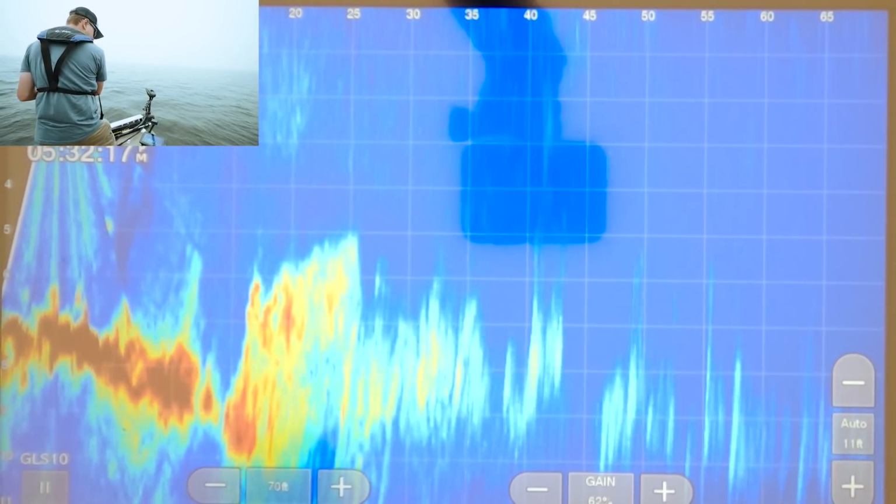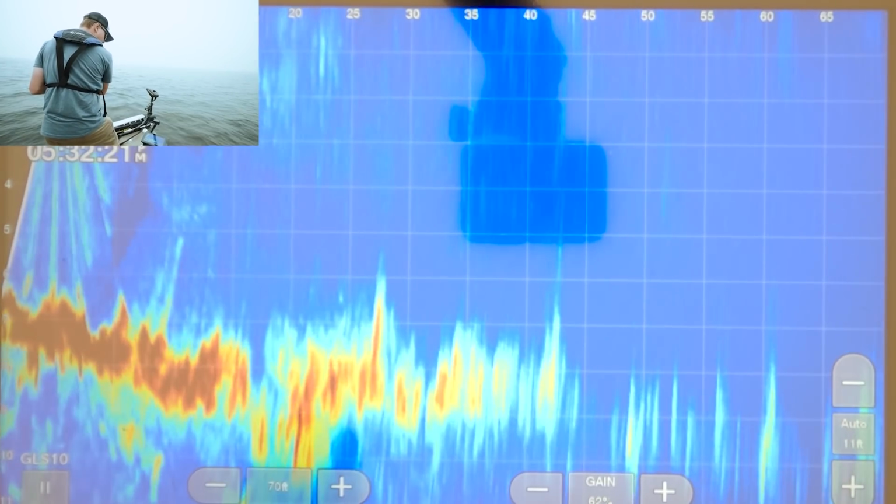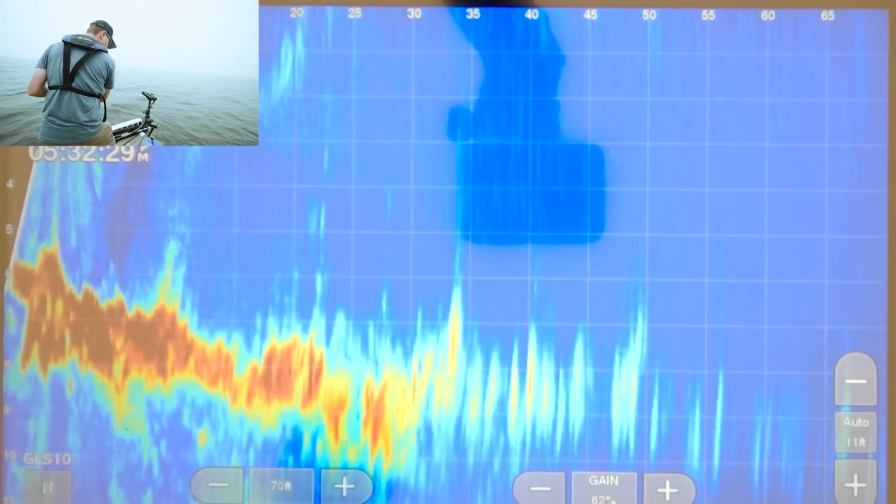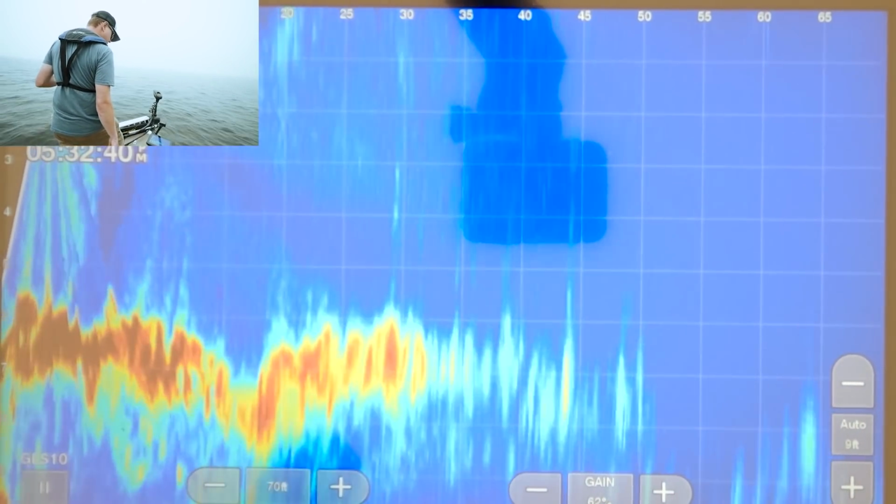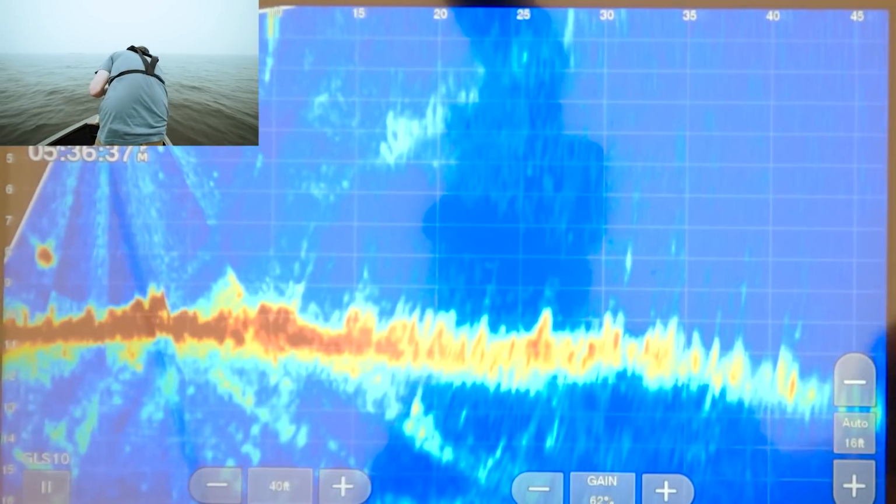So if I have this dialed, I'll be able to see my Alabama rig. There it is. You can see the rig swimming through the water column. And I can't see the fish right now. I kind of lost my, oh, there it is. There's my rig swimming through the water. Wild stuff. That maybe wasn't the best bait to try to target that fish, and maybe I'll tie something smaller up yet. So there's fish right under us right now.